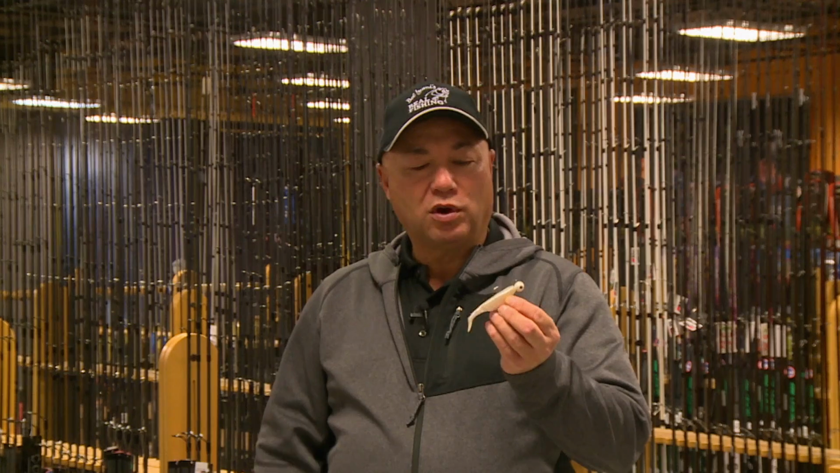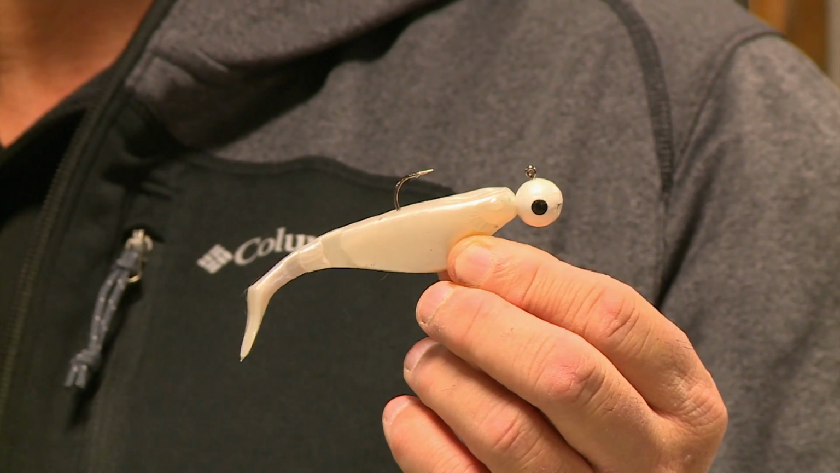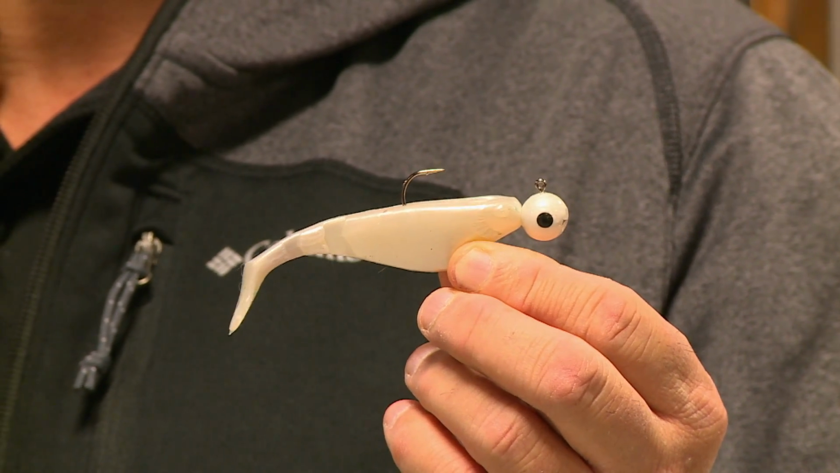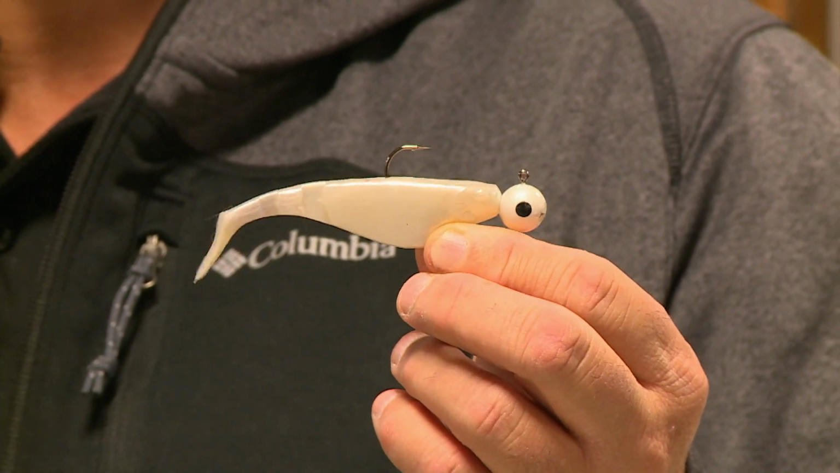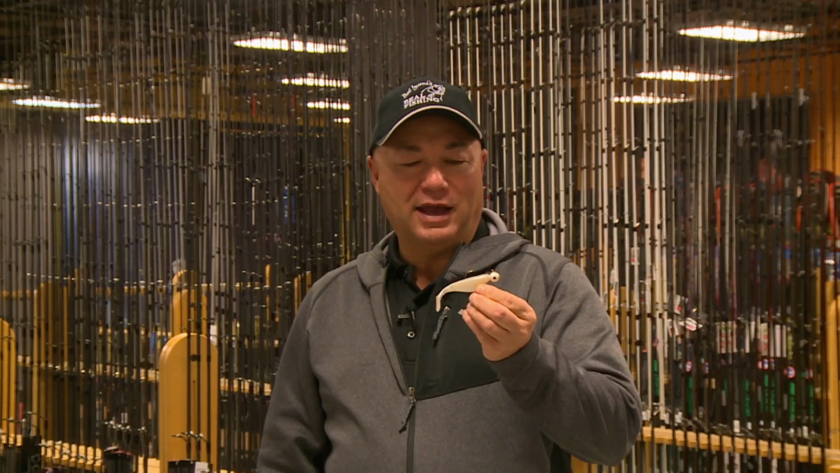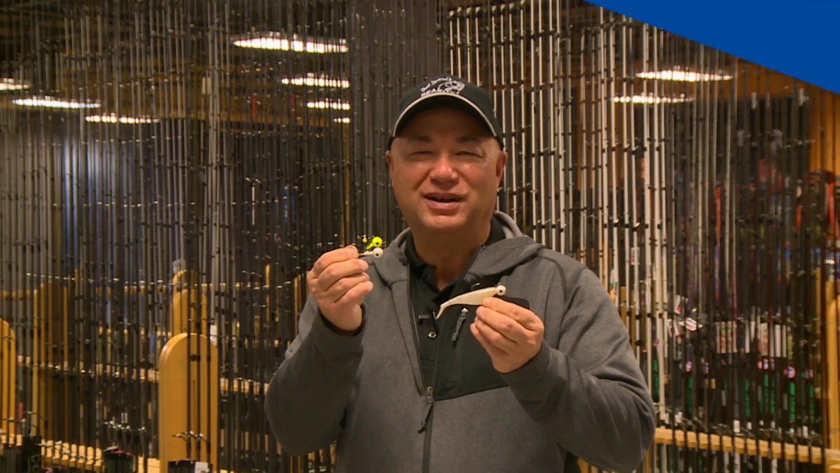Now in today's show, we're also using this Pro Shad on a white jig head, and I'll tell you, swim baits like this soft plastic swim bait catch a lot of lake trout. You can't go wrong with white or chartreuse. They're 2 very good colors when it comes to catching lake trout. And coupled with the right weight of jig head, you can't go wrong.